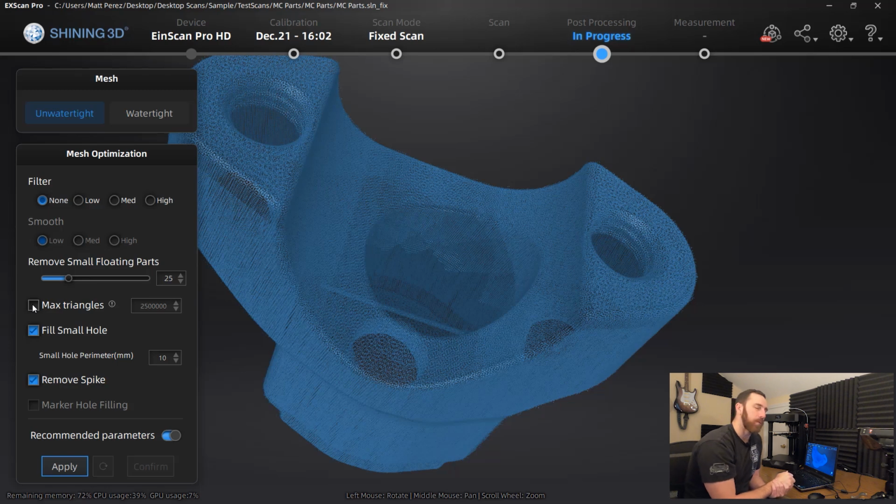The reason that you would want to limit the max triangles is because Fusion specifically, as well as other CAD software, the higher the number of triangles, the harder time it has capturing and working with that data. So partially it's based on your computer specs, but there is an actual limit where you have too many triangles and it'll just hang up on itself.